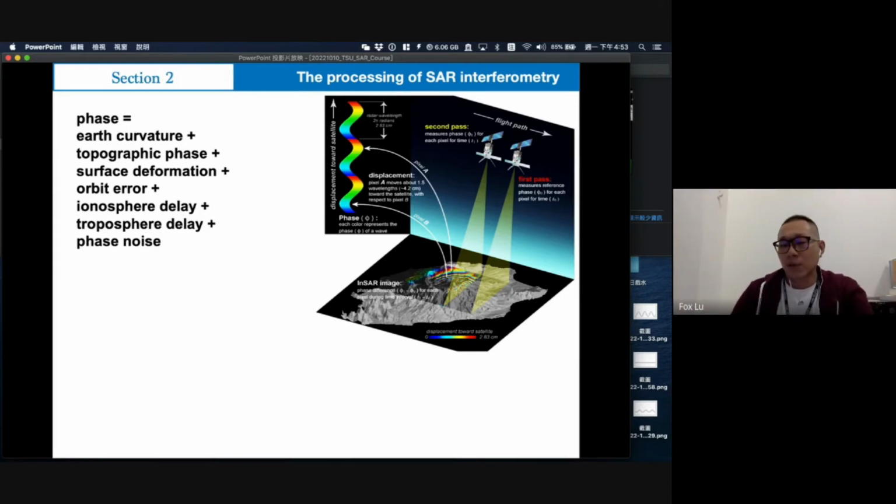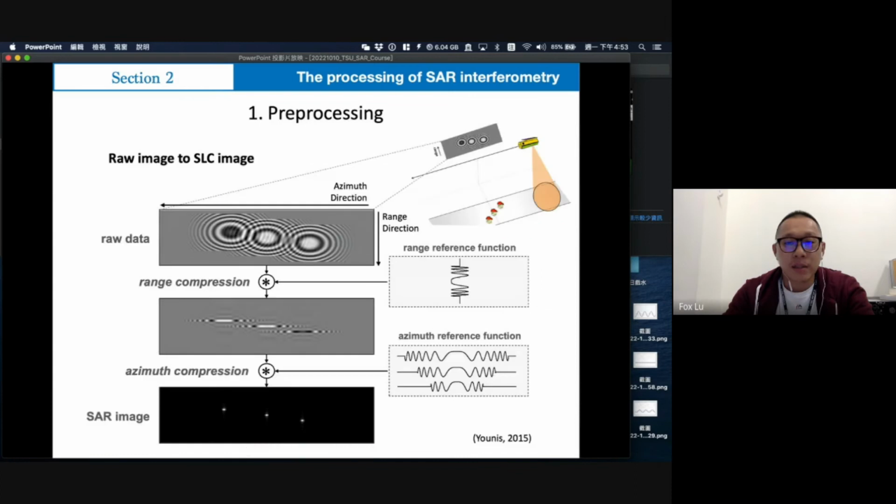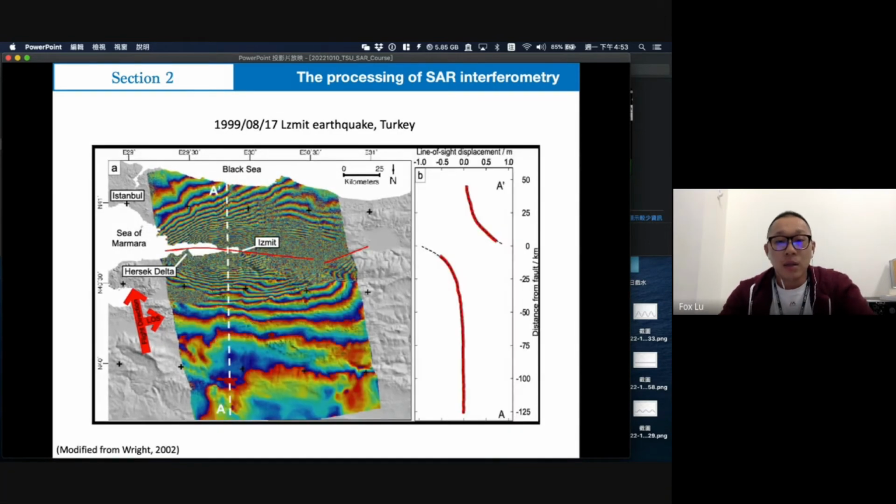Like the previous Turkey earthquake, I can go back. Here, you can use the fringe, the path that goes through.